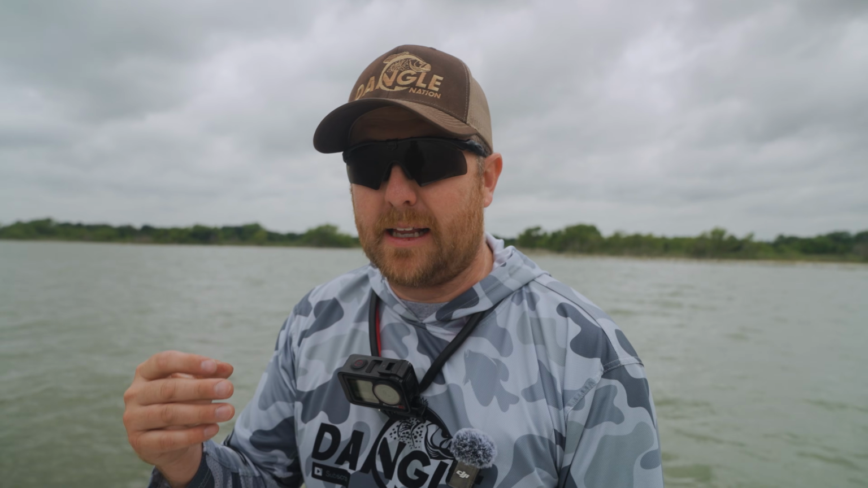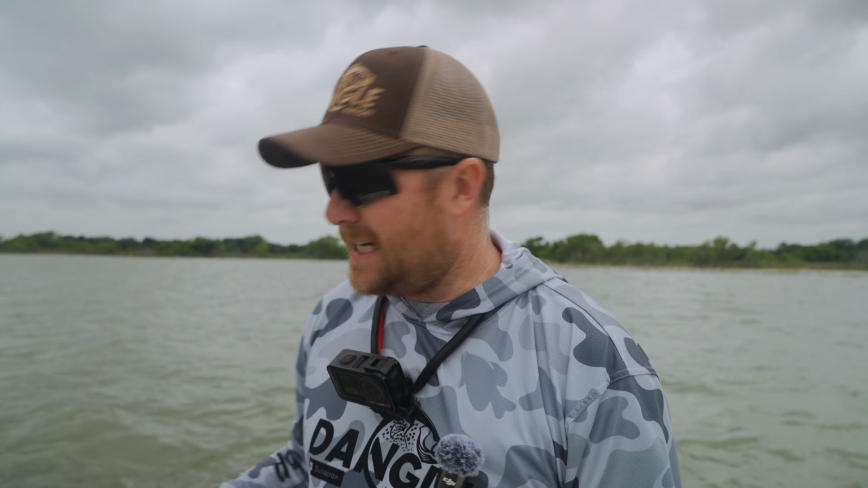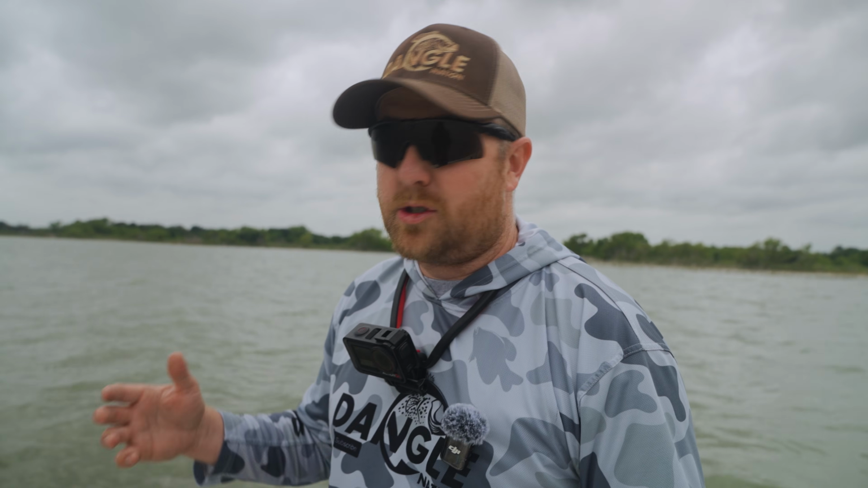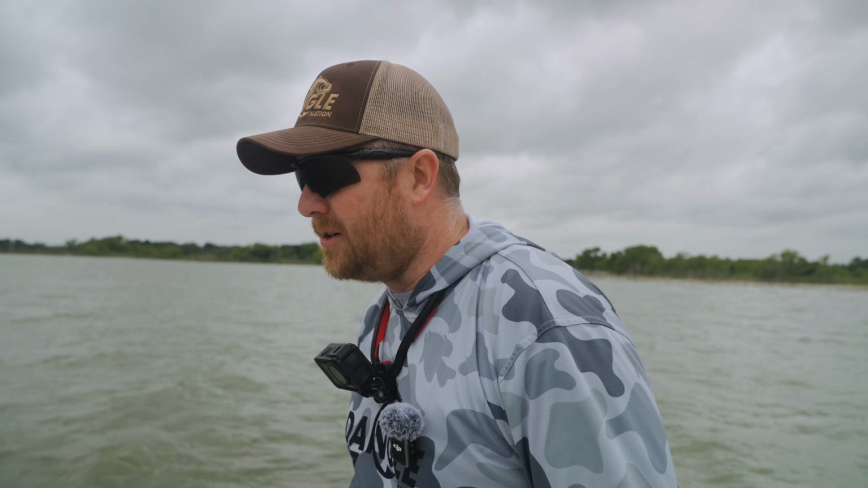But this is also the importance of having the correct size trolling motor. So this is a 36 volt. If I had a littler one, based on the weight and size of my boat, it would not work as well. So make sure when you're picking out new trolling motors or anything, your equipment is also as important as your actual gear.